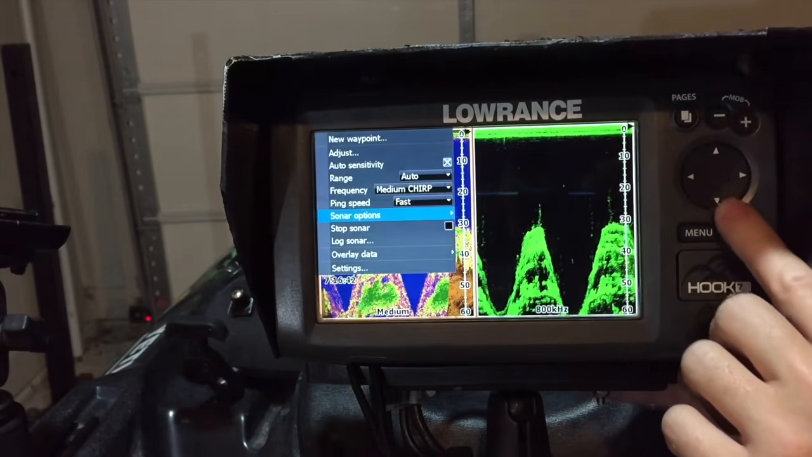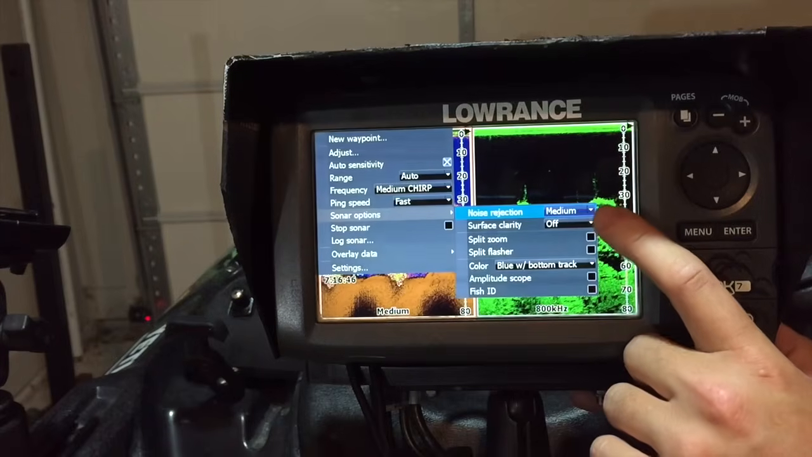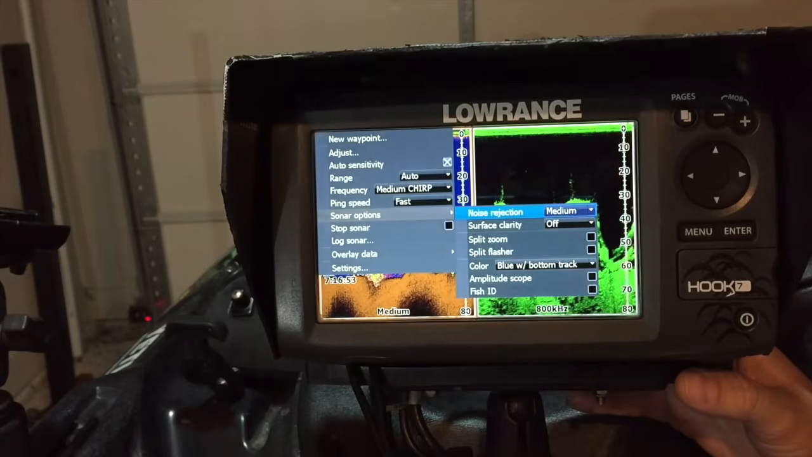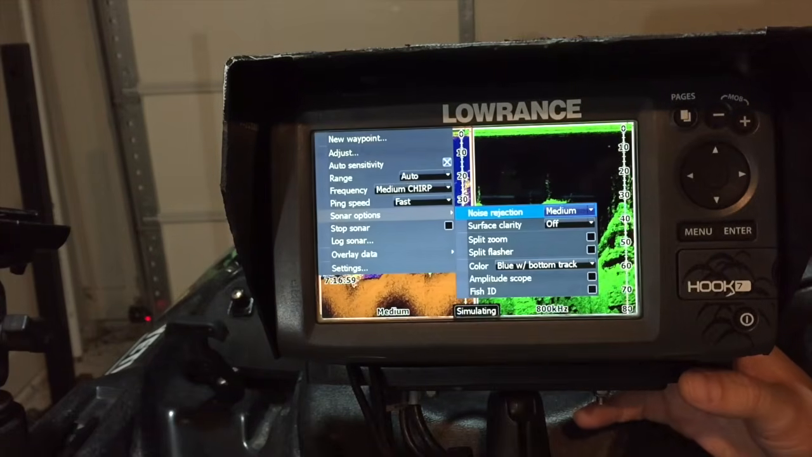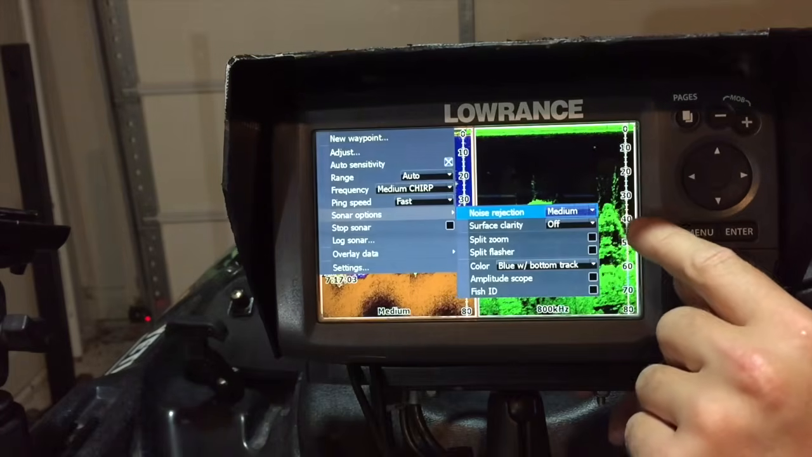The next one down is your sonar options. This is noise rejection. Basically, I just have it set at medium because I don't want it set at high, because I'd like to see something be there or see something come across my screen and it not really be there, versus a big fish be there and never see it. So I set it right down the middle.